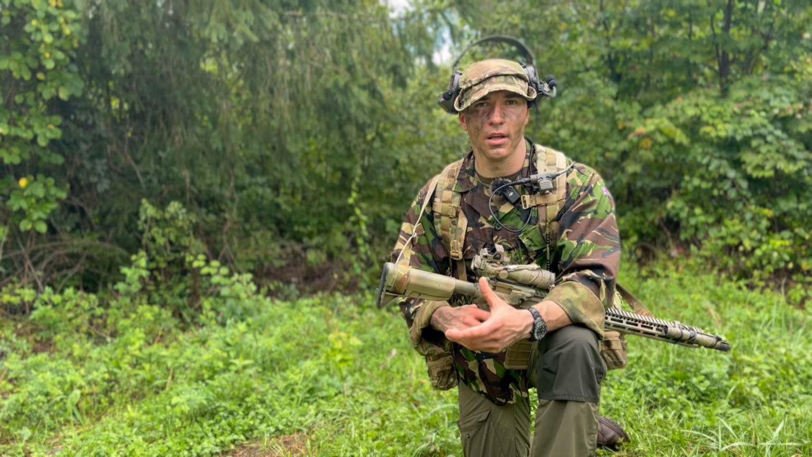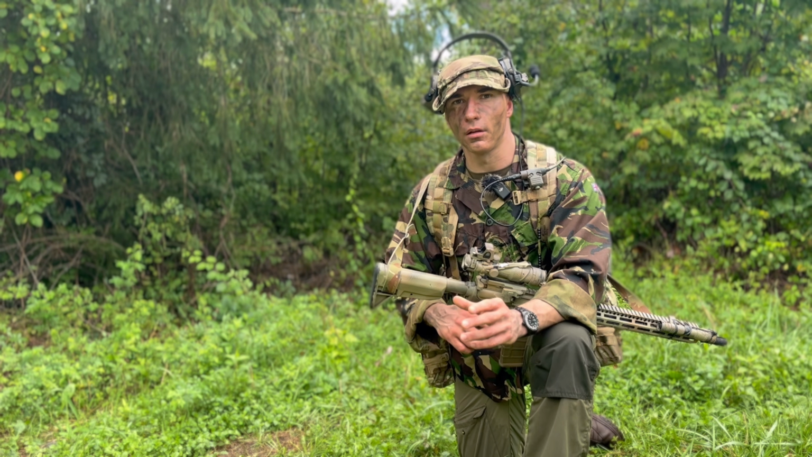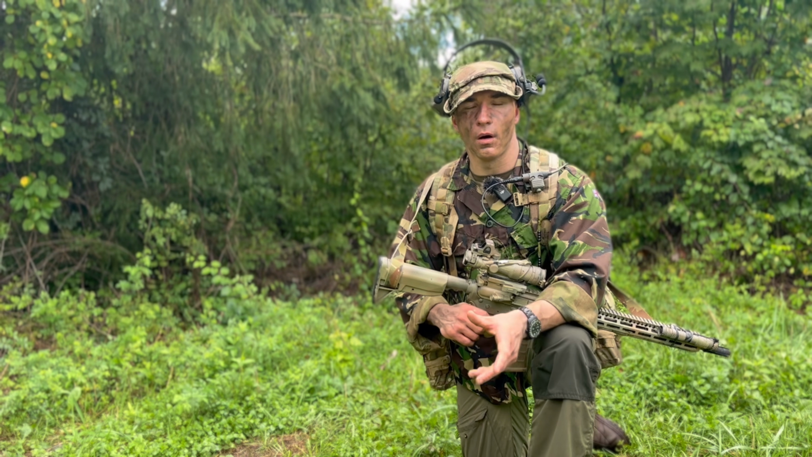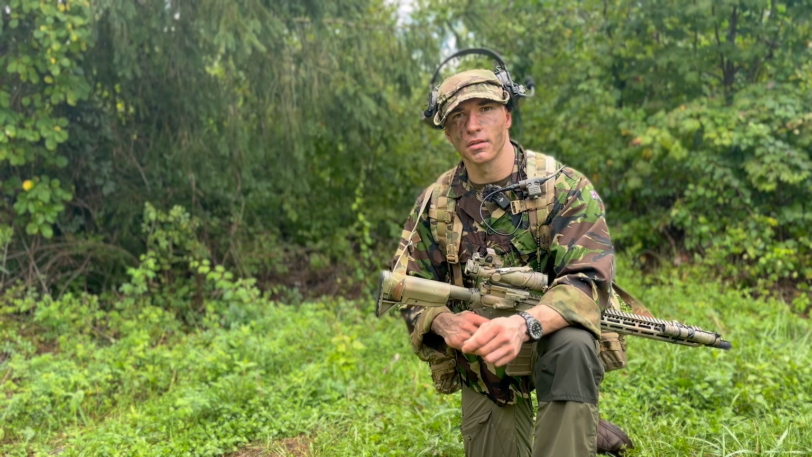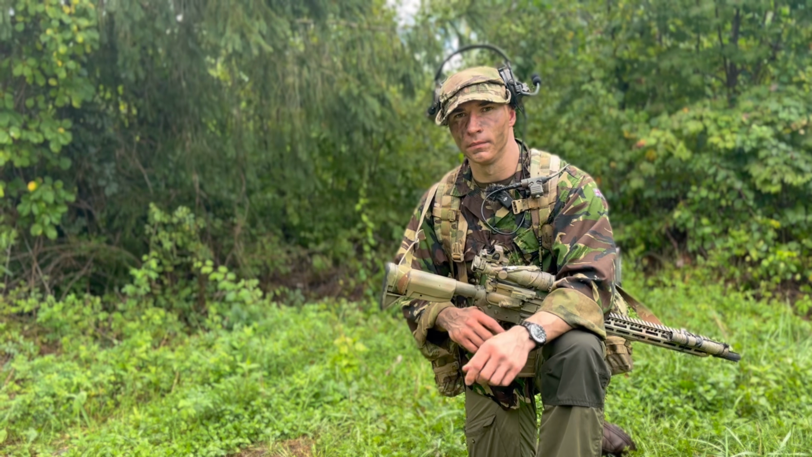So as you guys can see, that gets very hot and is very obvious. It's a cold day today, so we're getting a lot of contrast. But what we can do to mitigate this is we can obviously put our shelter over it. We can also cook in a hole as well. Again, using that canopy is going to be key. Standoff distance is really the key to mitigating thermal.